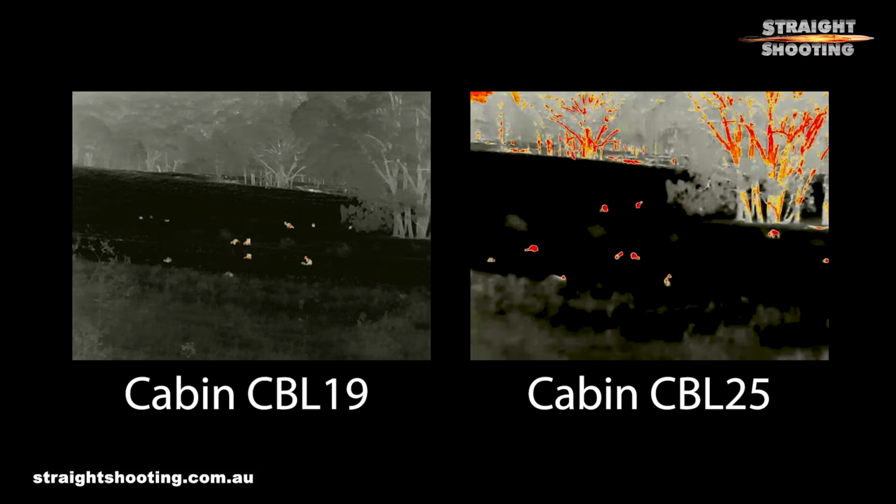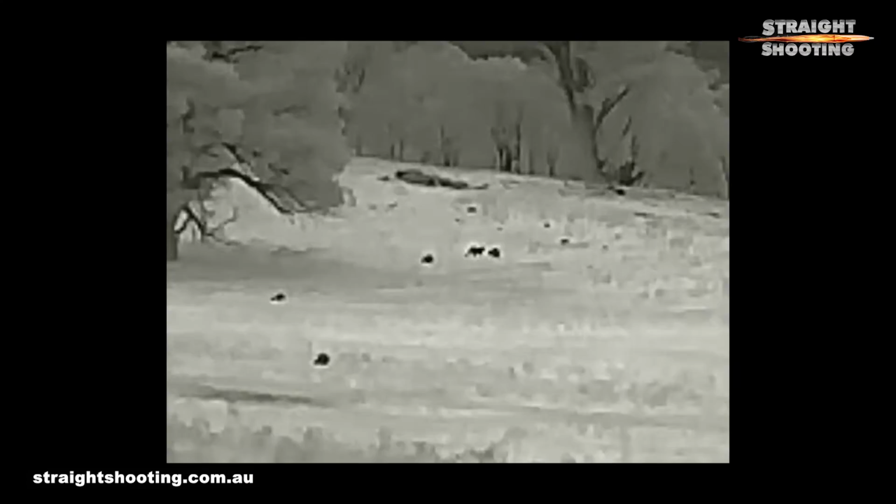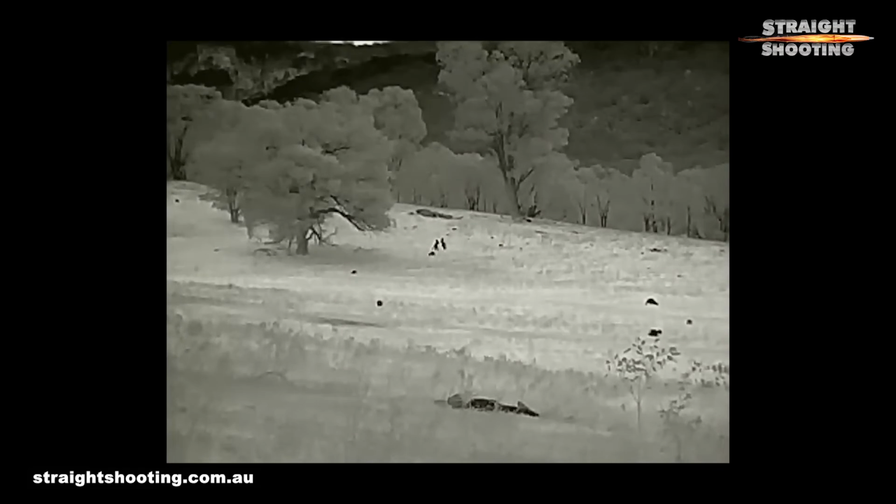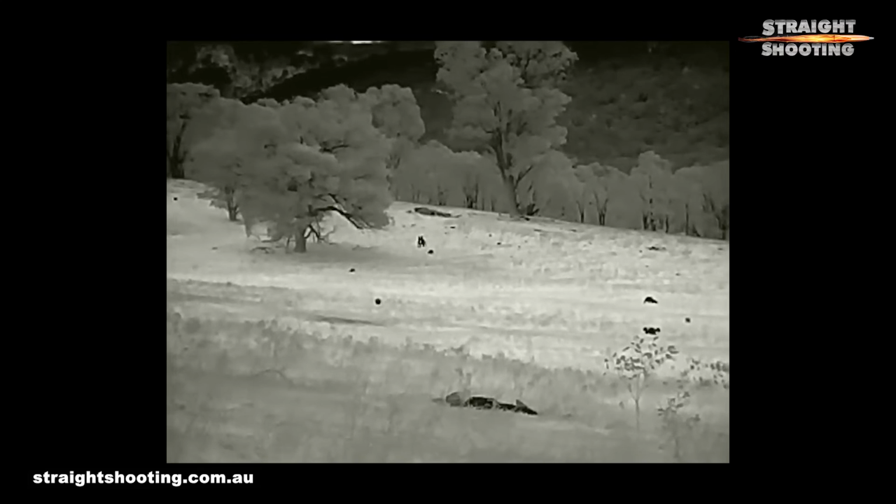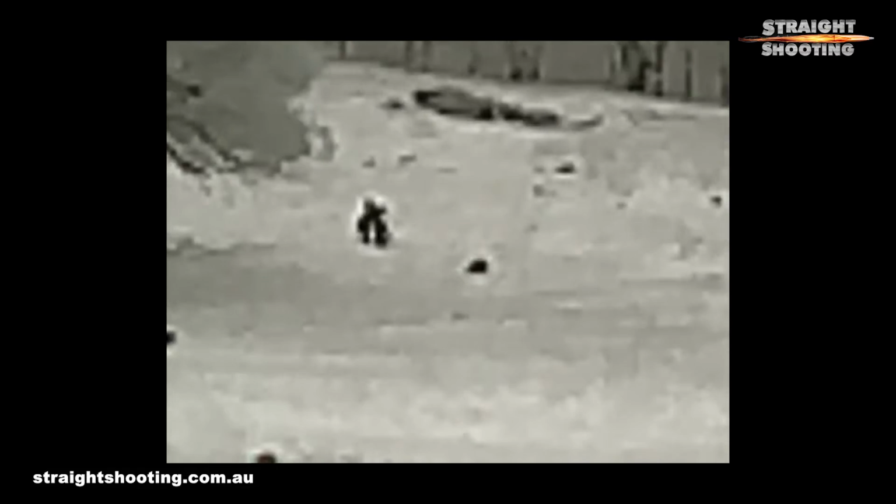Now this is despite them having identical 384 by 288 pixel sensors and other internal specs. For all intents and purposes, these are the same except for the lens size. They're both equipped with digital zoom increments of 1 times, 2 times, 3 times and 4 times, which effectively makes the CBL19 a 2 to 8 times scope and the CBL25 a 2.5 to 10 times. The bigger cabin has the longer detection range at a claimed 1,300 metres versus the 19's 980 metres. In ideal conditions, those ranges are about right too, though you need a moving deer-sized target or larger to make it out properly.